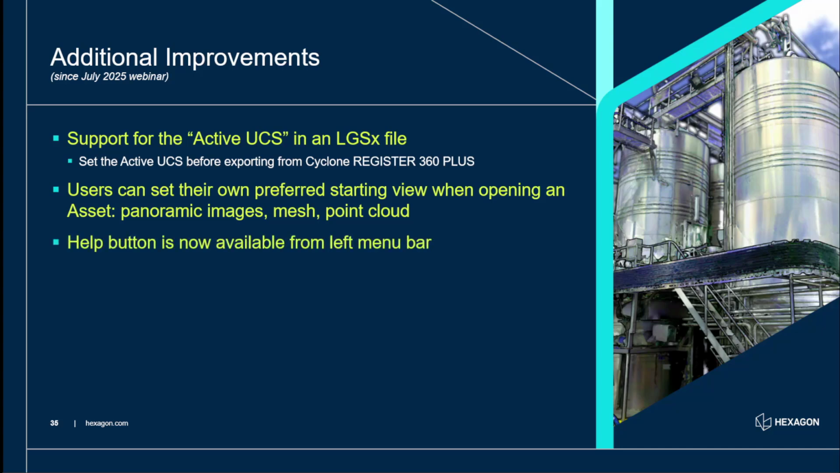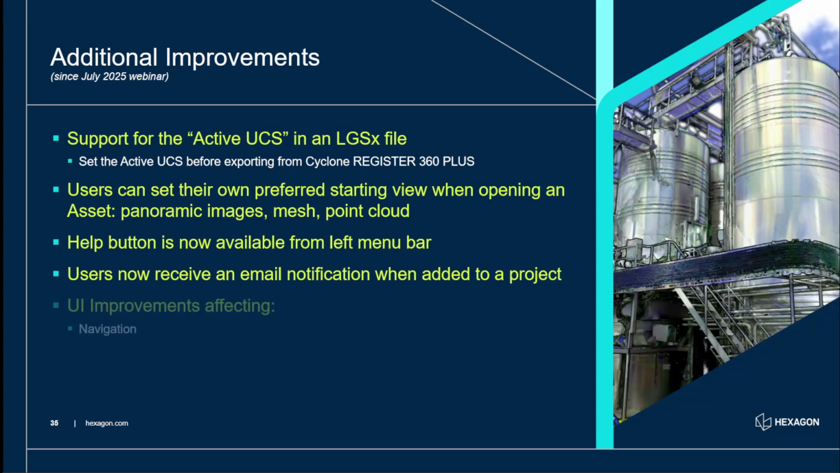There's a help button on the left menu bar now, as well as the support. The links are all up to date in terms of the FAQs and everything like that as well, so it's much easier to navigate. And this is a big one. When you now add someone to a project, they will receive an email notification when they've been added to that project. So rather than before they just log in and they'd see they've got a new project in their portfolio, they now see you've been added to X project, and obviously they can jump to it.